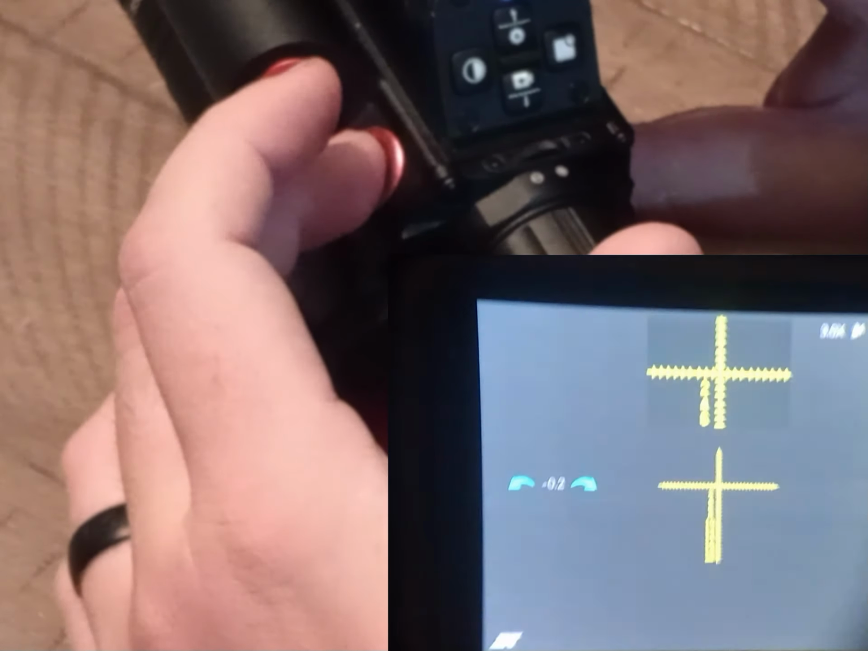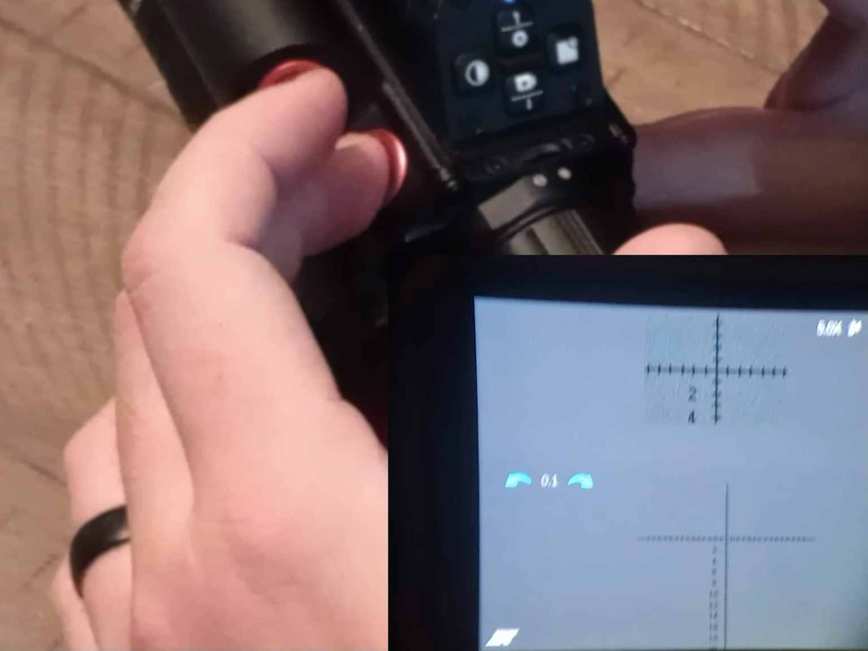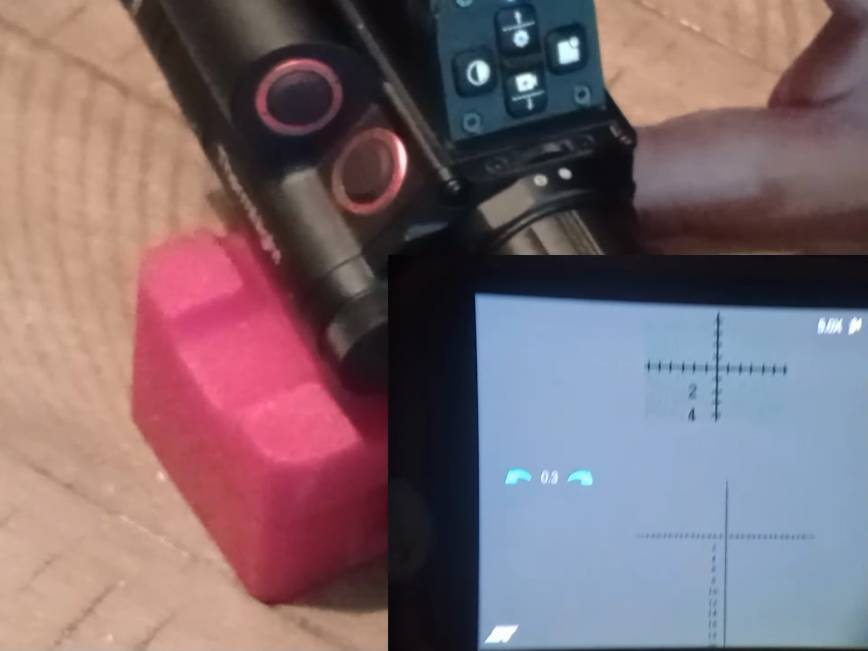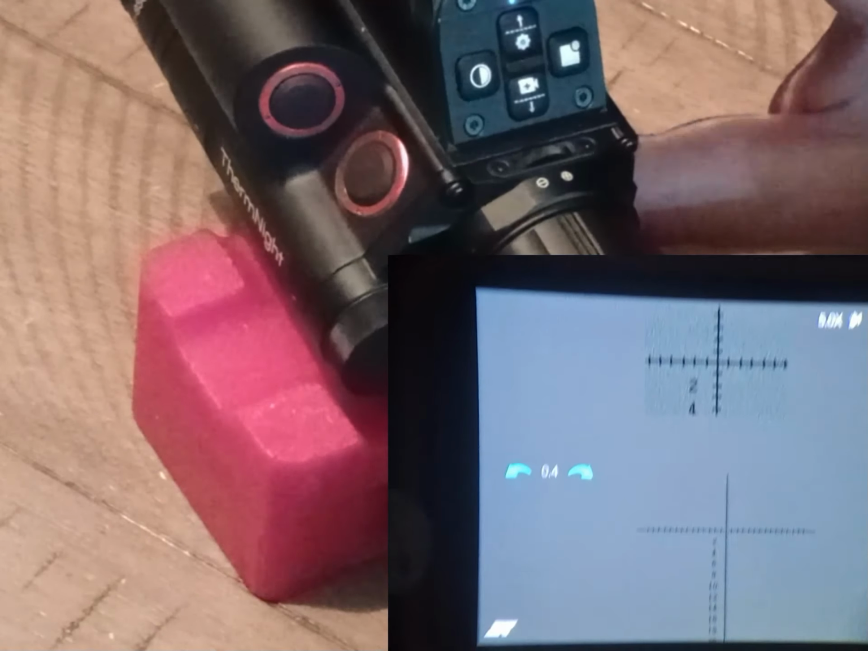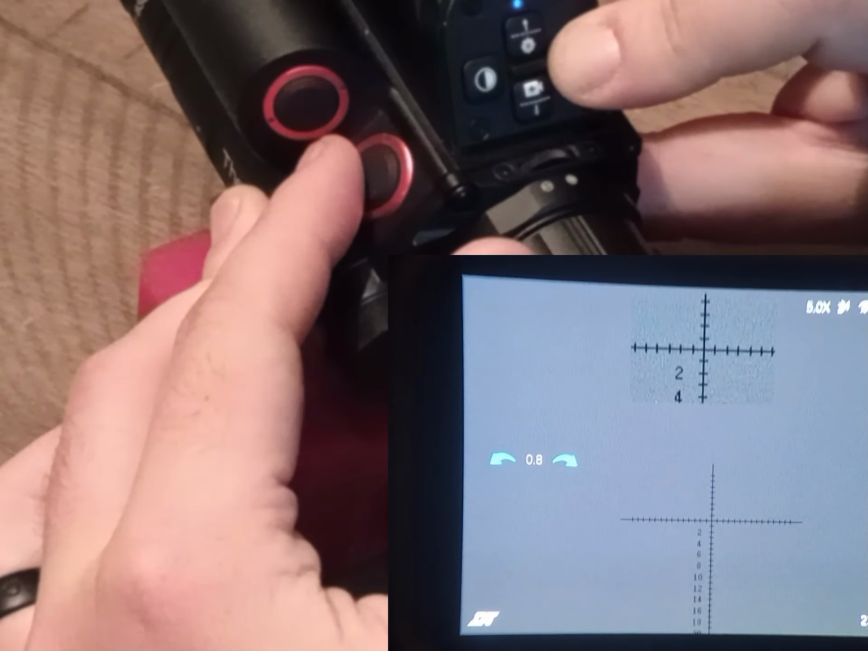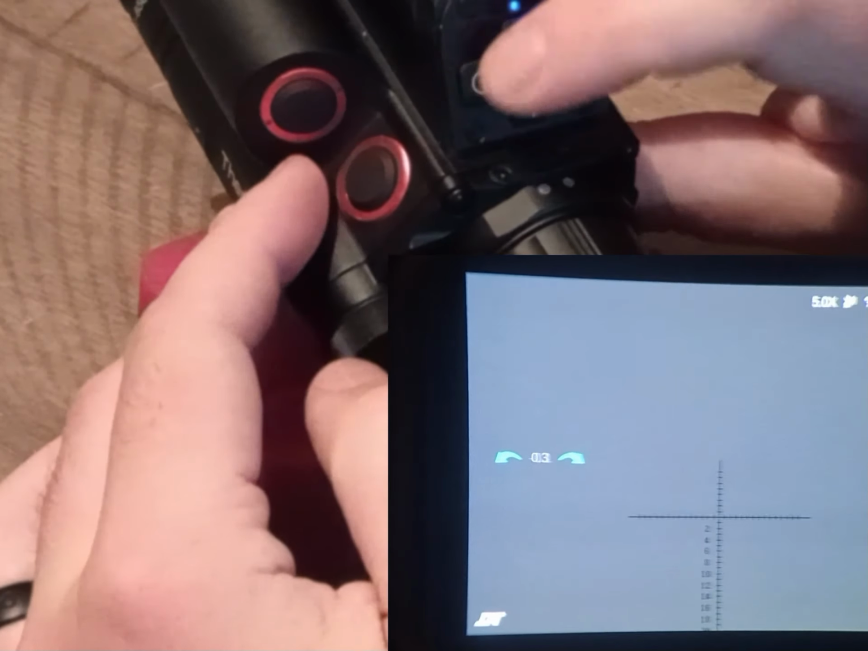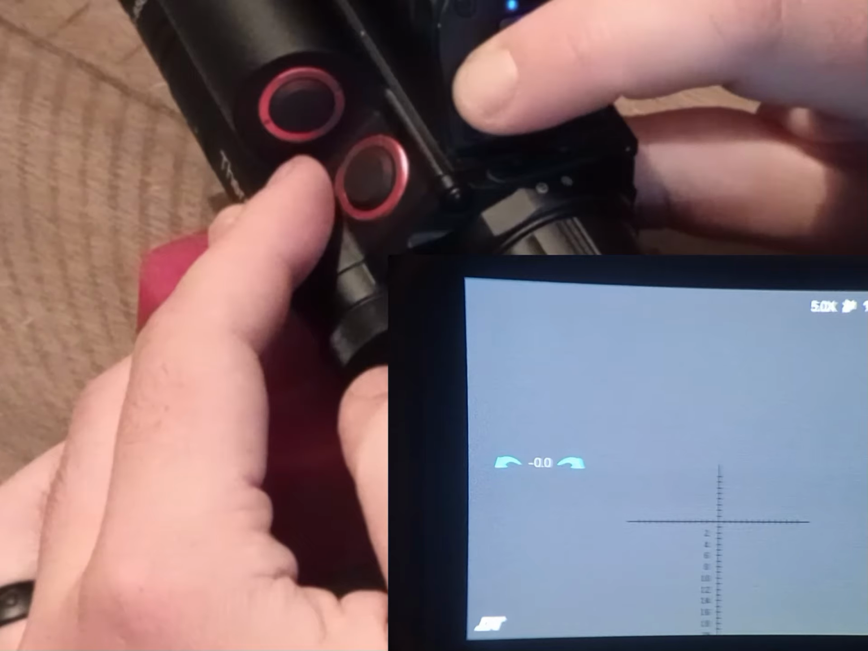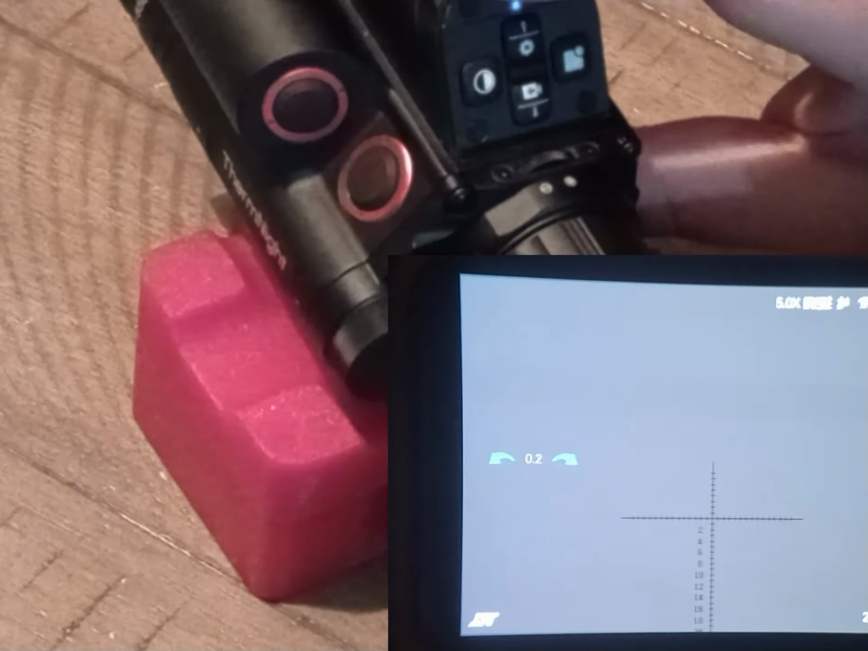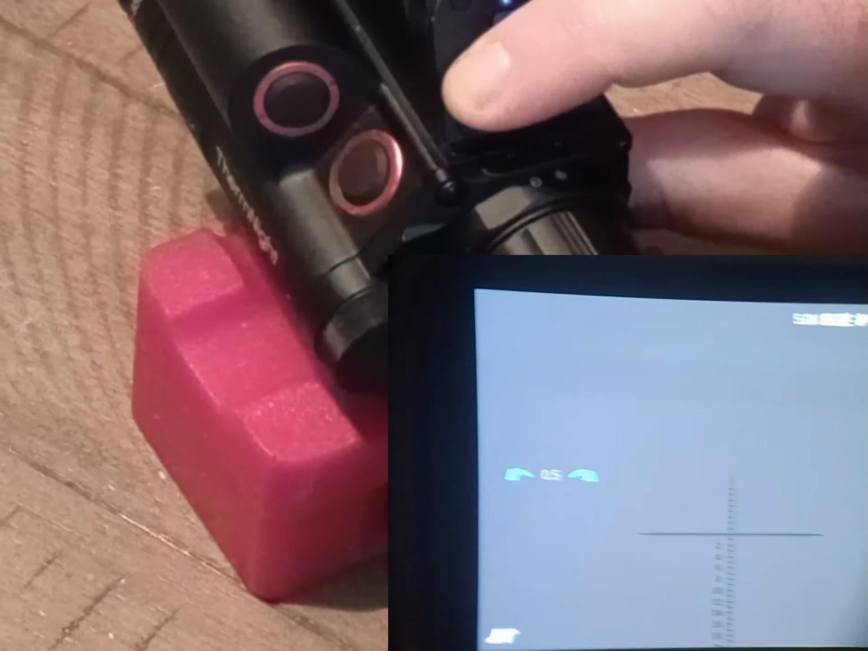And then you click that, it switches, and you can go through all your settings and switch it to whatever. You could do dual channel like I have, where you set it up to have thermal on top and day scope on bottom. You hold that down, it gets rid of it, and you could go back to day mode or IR, whatever one you want.